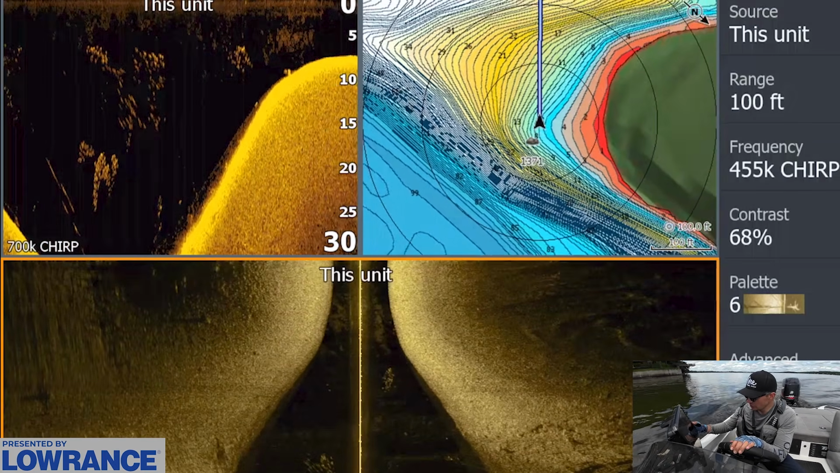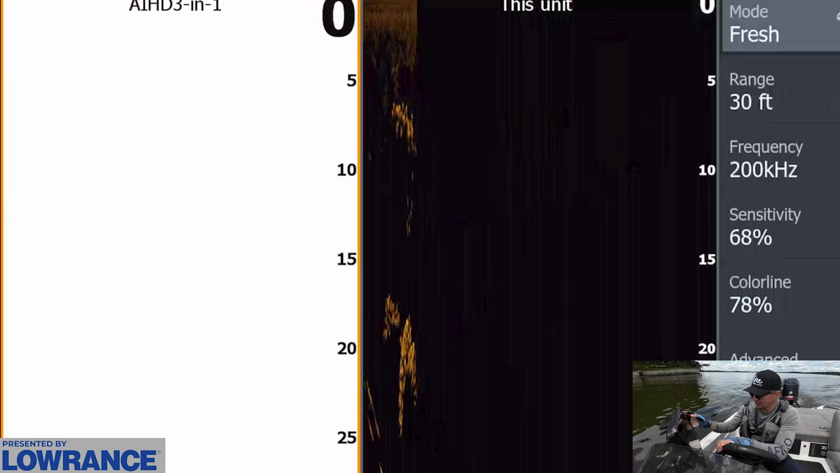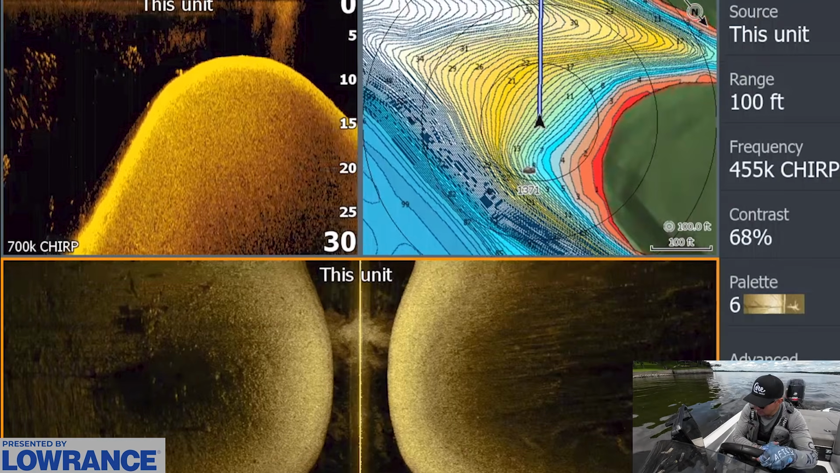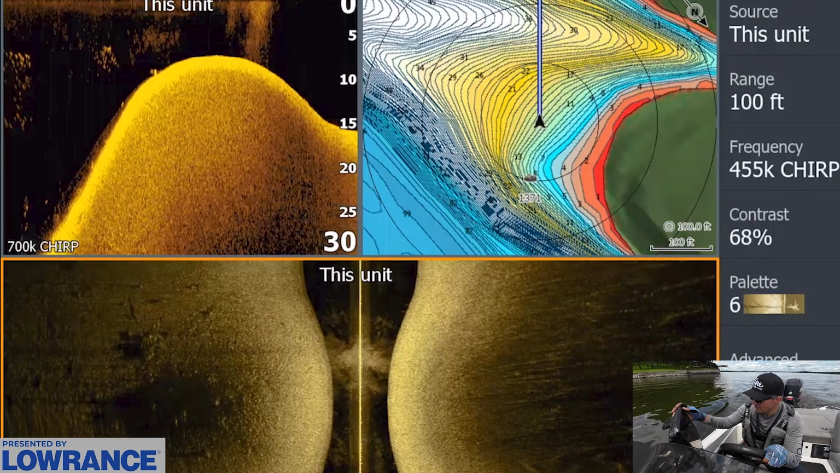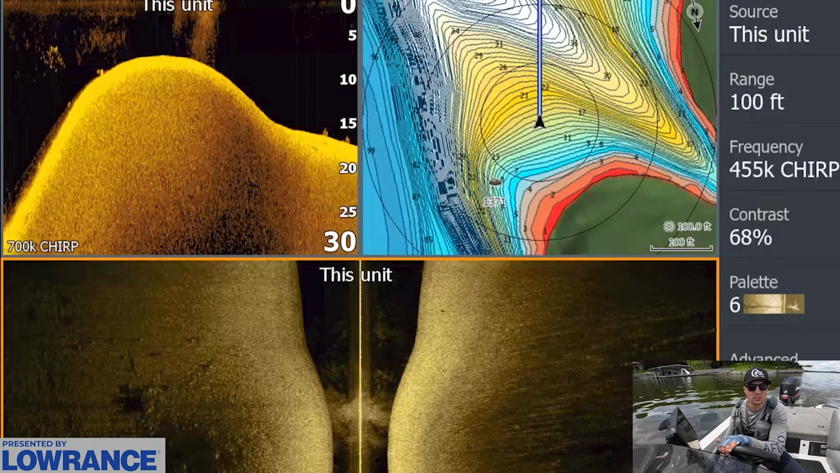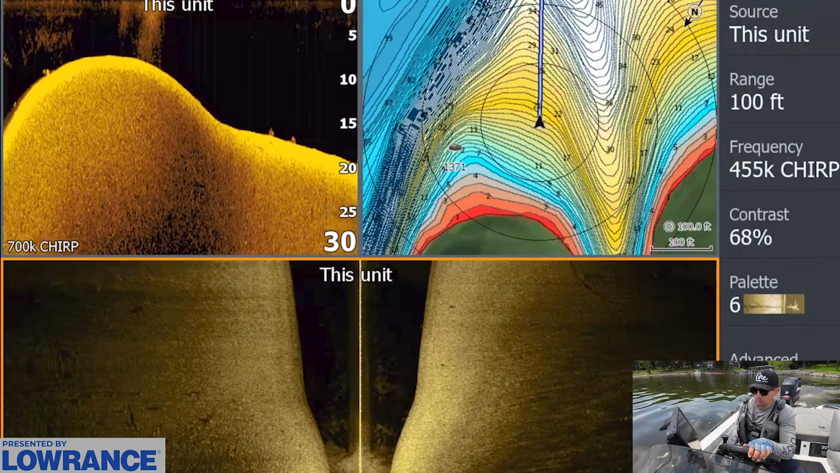But we got a couple of fish that just popped up on our 2D sonar down scan. You can see them like right there. Kind of hard to see. You can see them a little bit on the side scan view as well. Nothing crazy. There's just a few fish up there, but let's make a few casts. I mean, it's worth at least trying to cast up there, see if we can get a bite or two, and then move on.